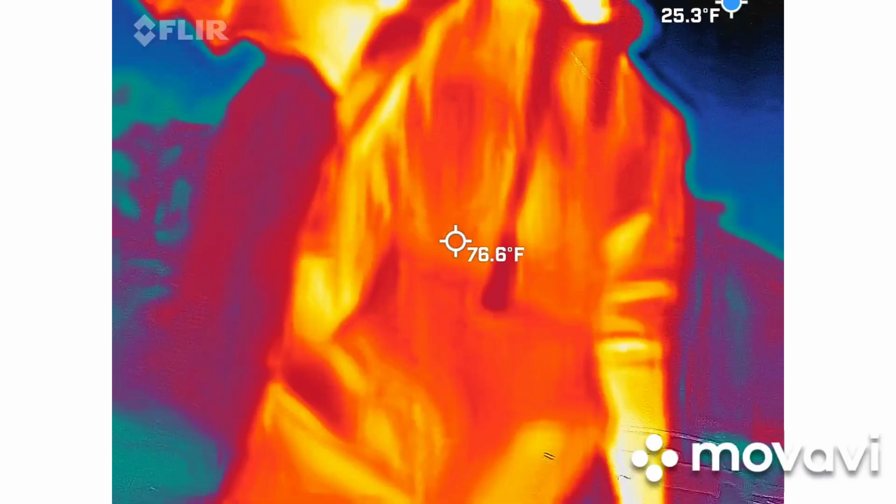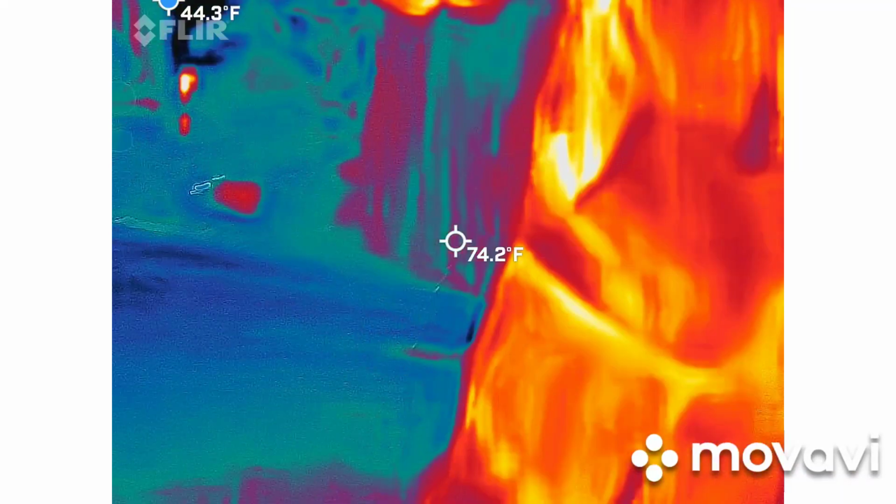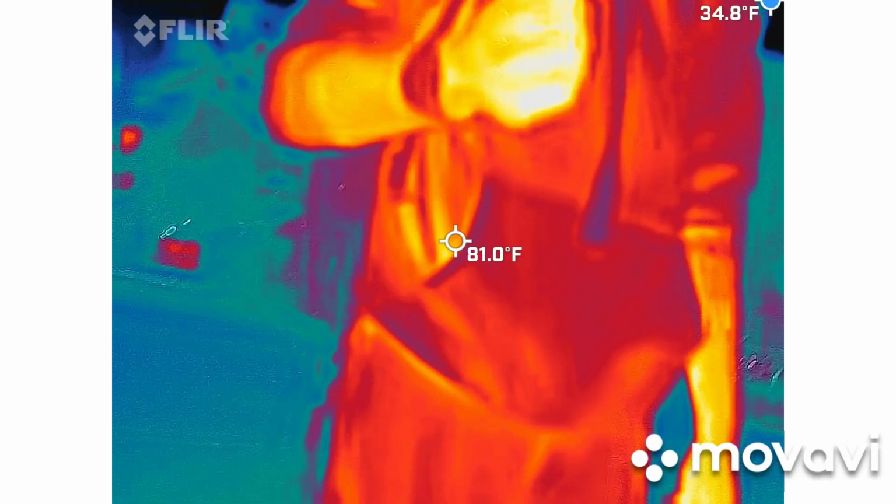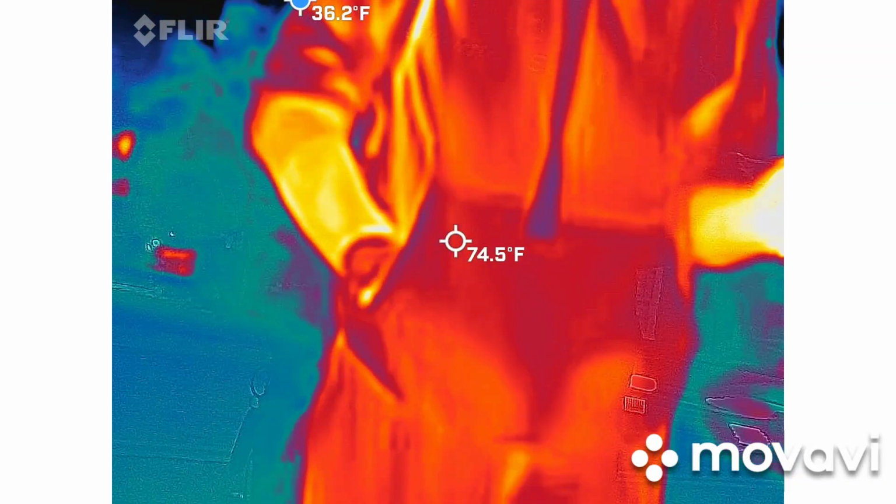Not to tell you where to go steal my car from with the thermal imaging camera, but I still walk that way every night, and I still throw a whistle down the alley just for fun, to throw off every other tour. So let them kind of figure out what's going on down there. It's going to be faint, so it's going to be in the background.